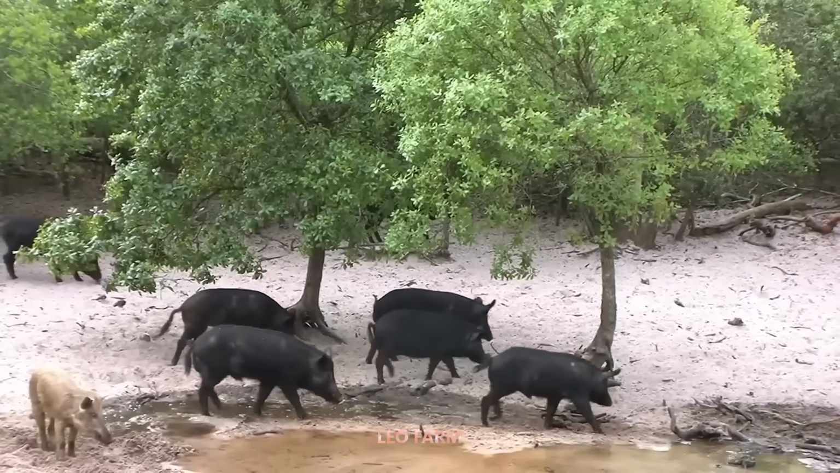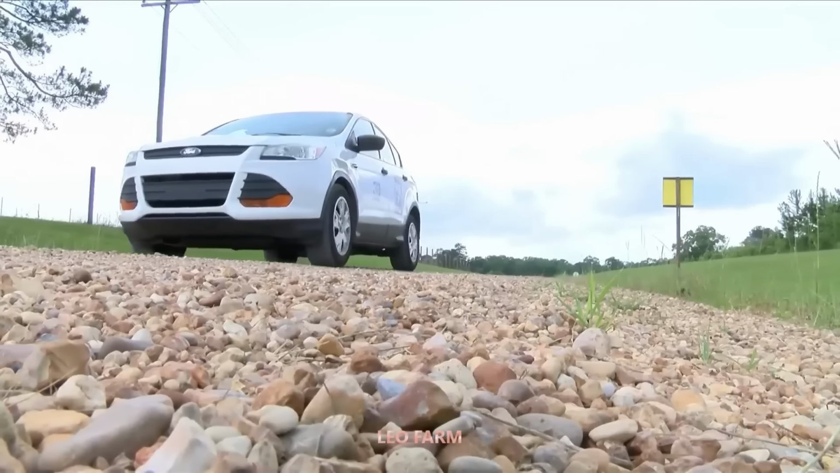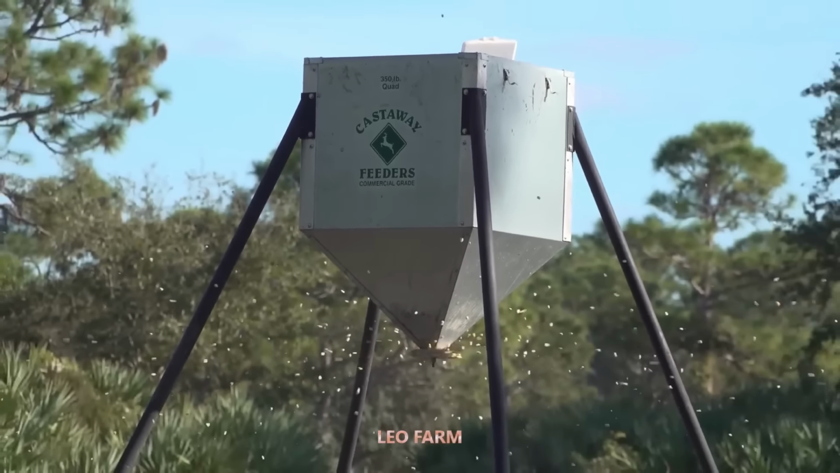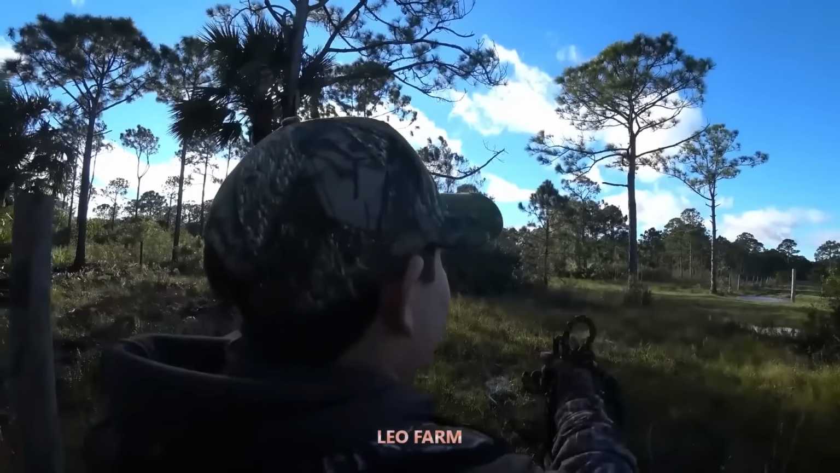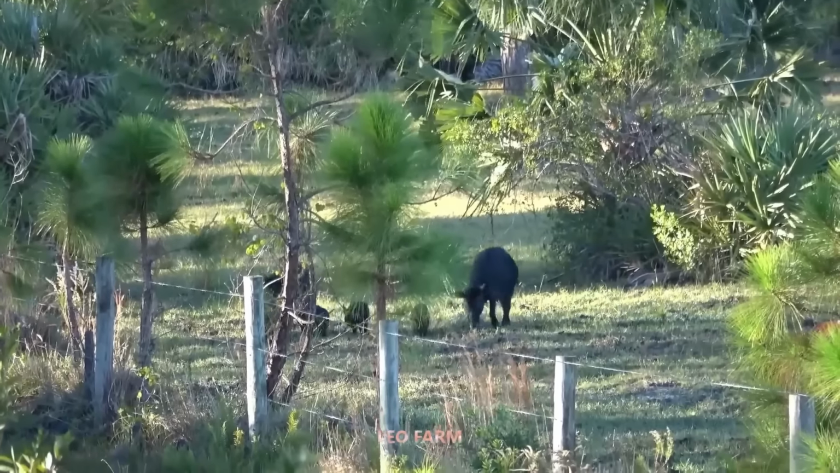Today's strategy was clear. Each man had a designated position, radios at the ready for coordination and backup. Our camo was scent marked to perfection, boots built for traction on uneven terrain, and our trusty Land Rover Defender stood by, ready to carry us into the heart of danger.